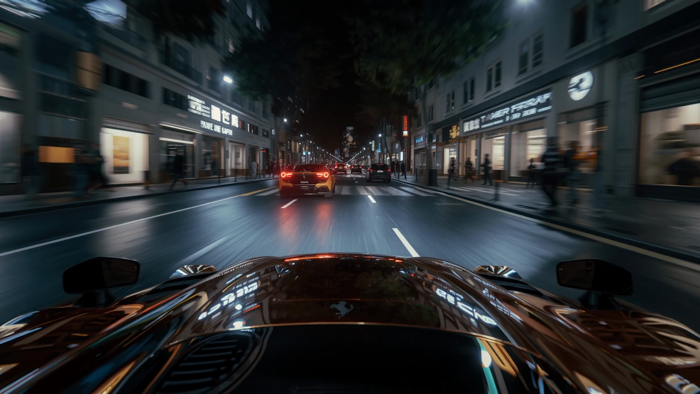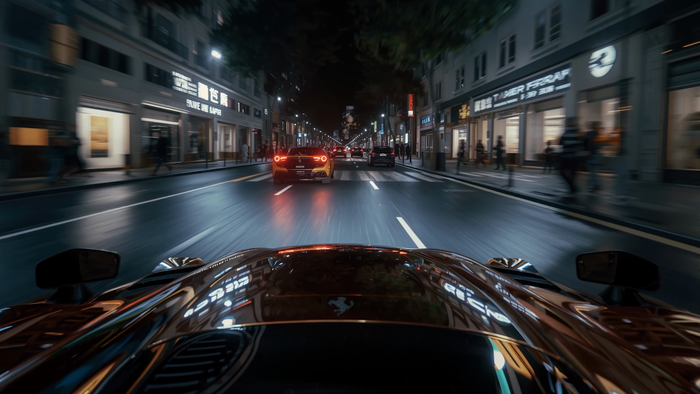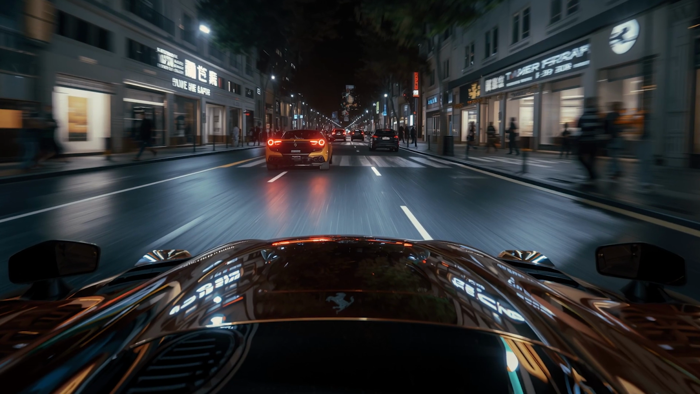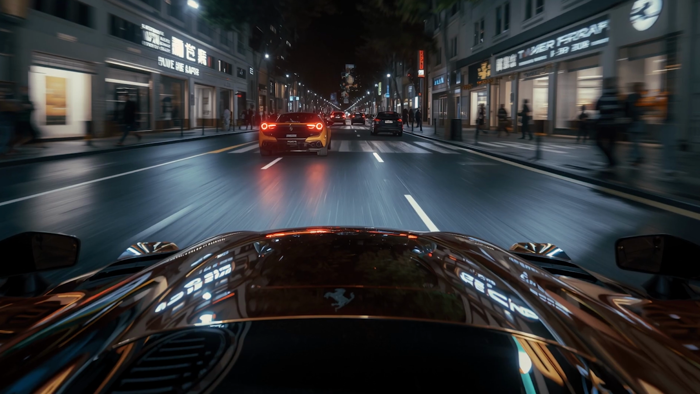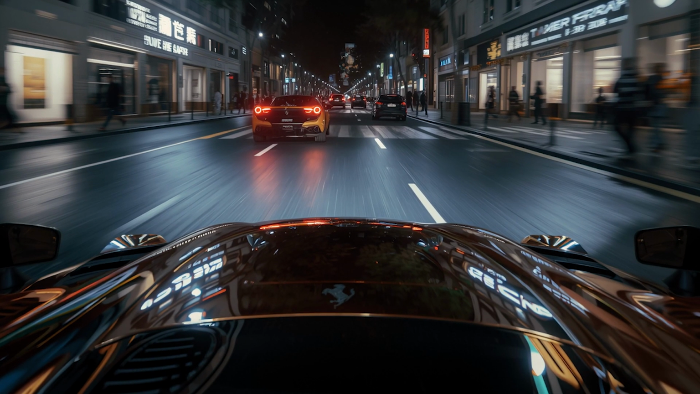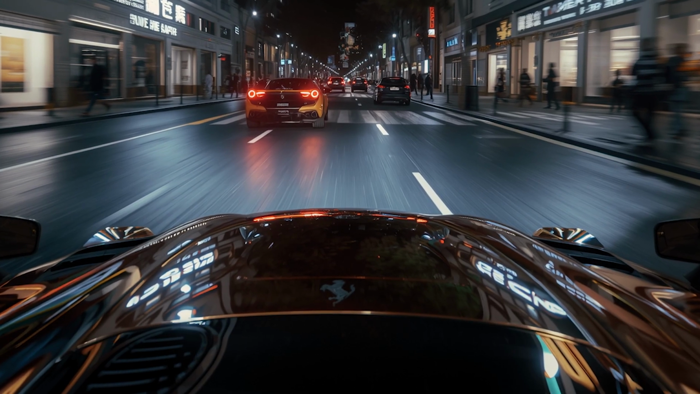Wind rushes past, carrying the faint scent of salt water mixed with the perfume of the city. You catch glimpses of yachts docked in the marina, floating palaces glowing in the night. The reflections of their lights race across your windshield, making every second surreal. Your heart beats faster. You know this is only the beginning. The engine is begging for more, and soon, you will give it everything it wants.